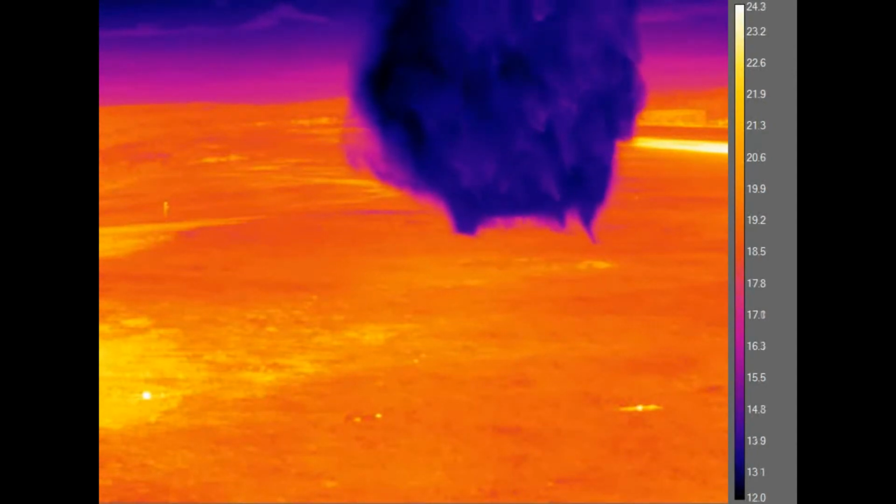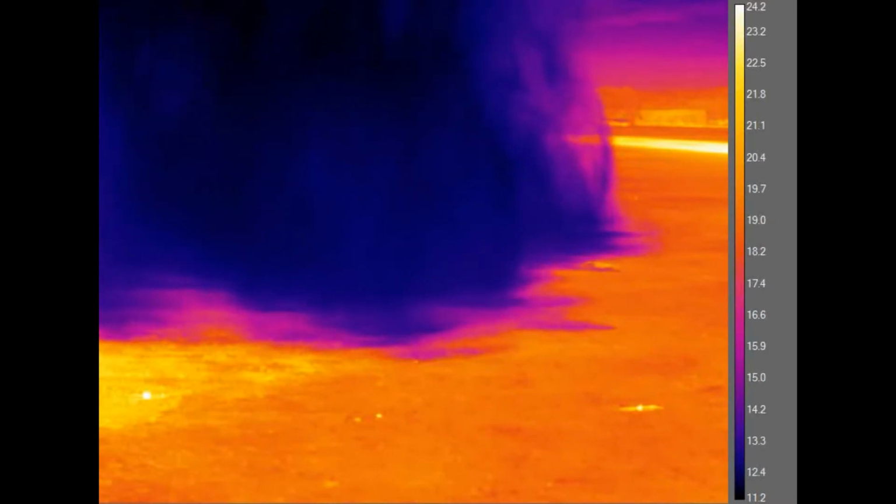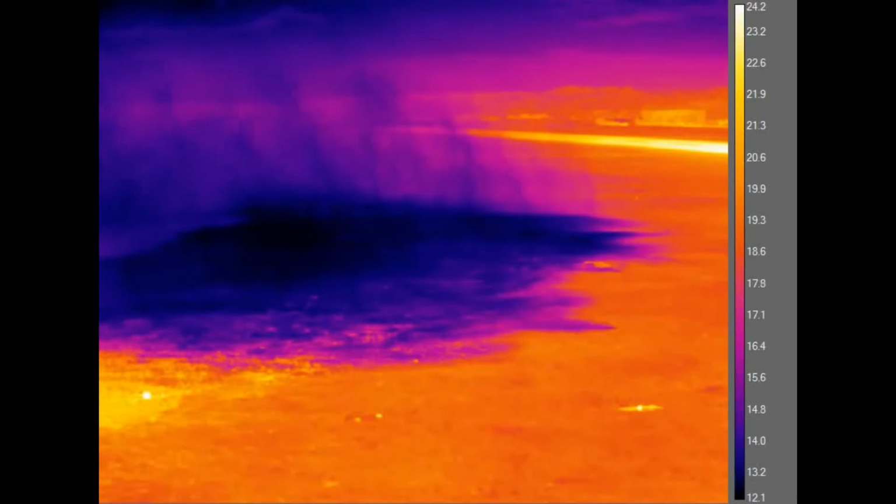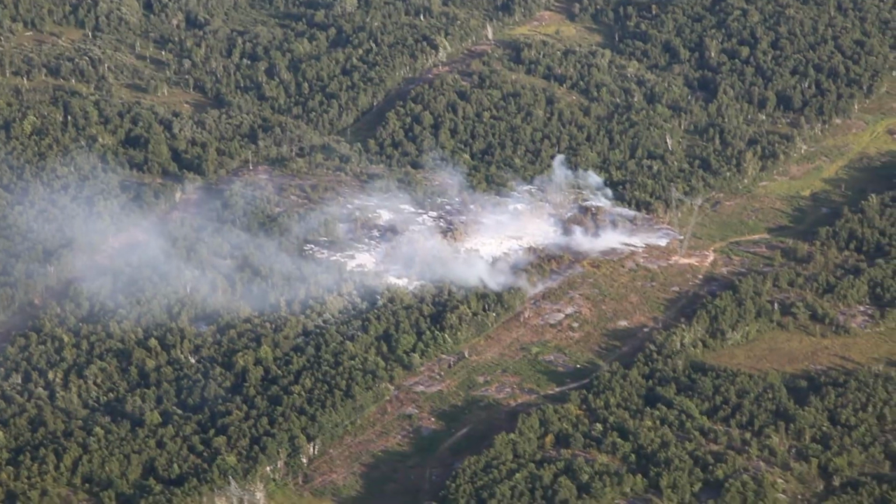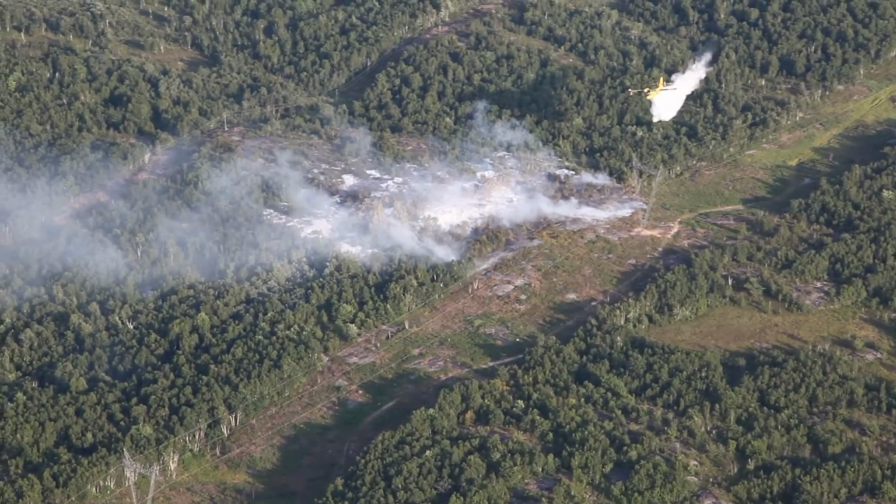The benefit is we don't have to worry about the air tanker hitting the cups. We can just get it in the field of view of the camera and measure the drop footprint. So with this information, we're going to create a library, so to speak, of different drop footprints and of course the concentration of water within those footprints for the various tanker types.